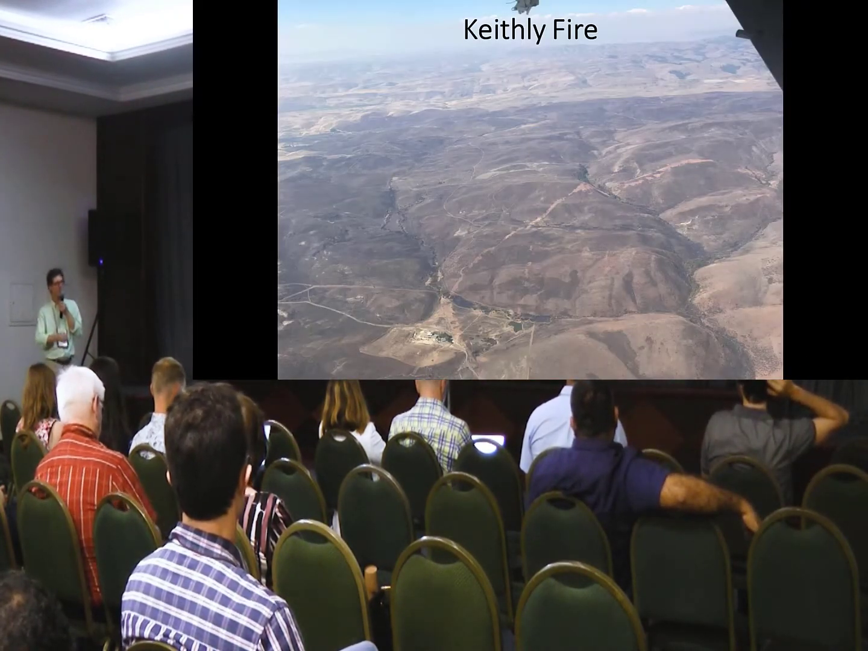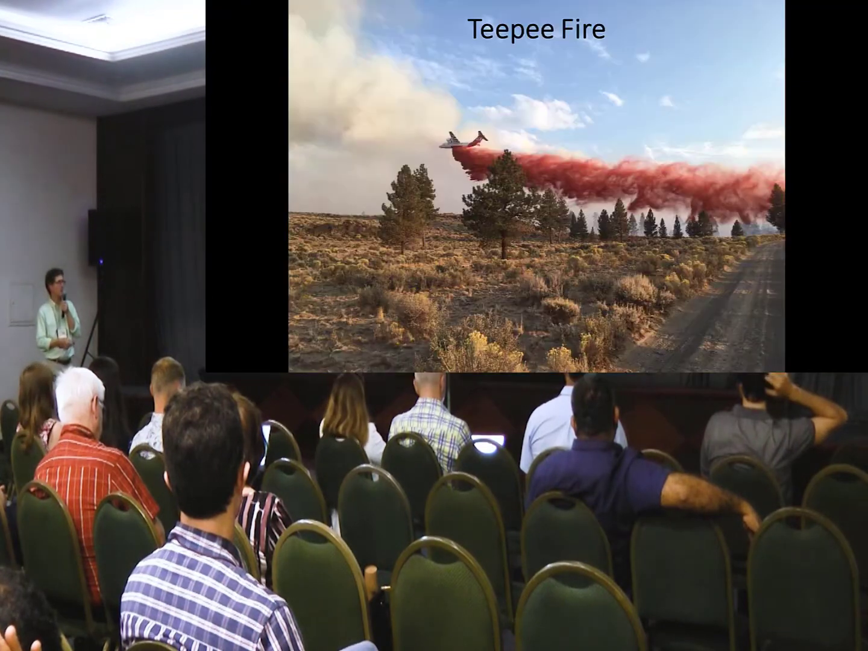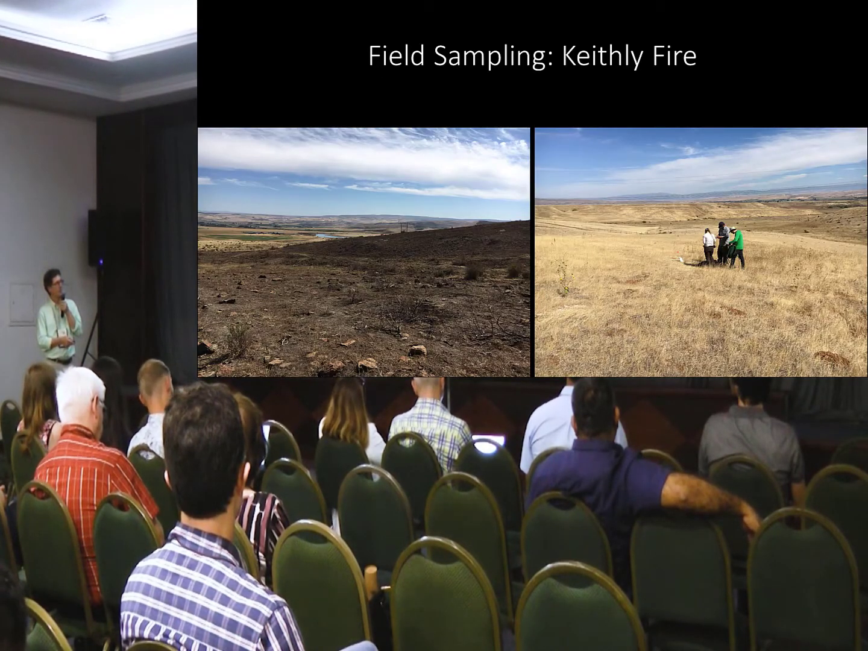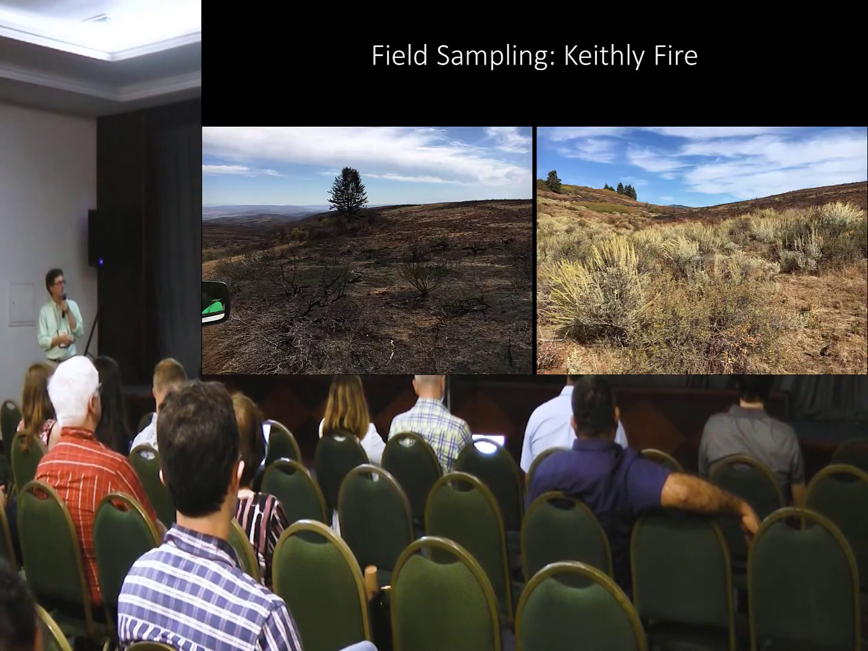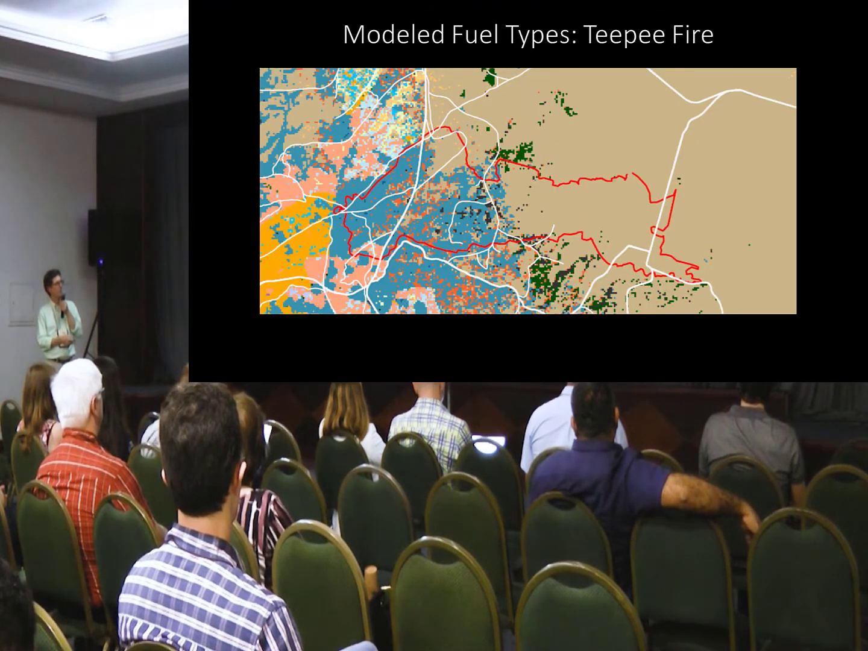That's an aerial shot of the Keithley fire. This was in a range condition. Very, very few trees, hardly any fuel to burn. A lot of cheap grass, actually. Here's a teepee fire where there's some trees and a sagebrush understory with grass. This is sampling on teepee fire, how it looks on the ground. Very little consumption because there isn't much fuel. And sometimes you get a little bit more sage and an occasional tree. Teepee fire, more open canopy condition, so there is a significant tree component.